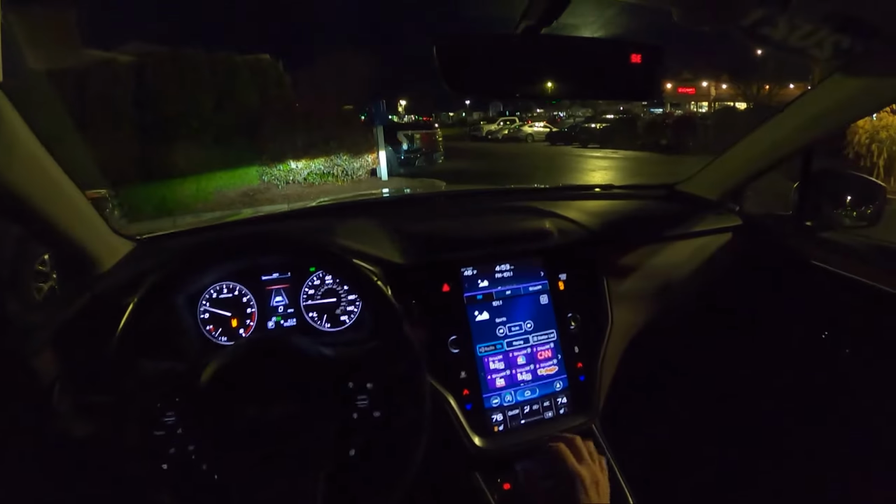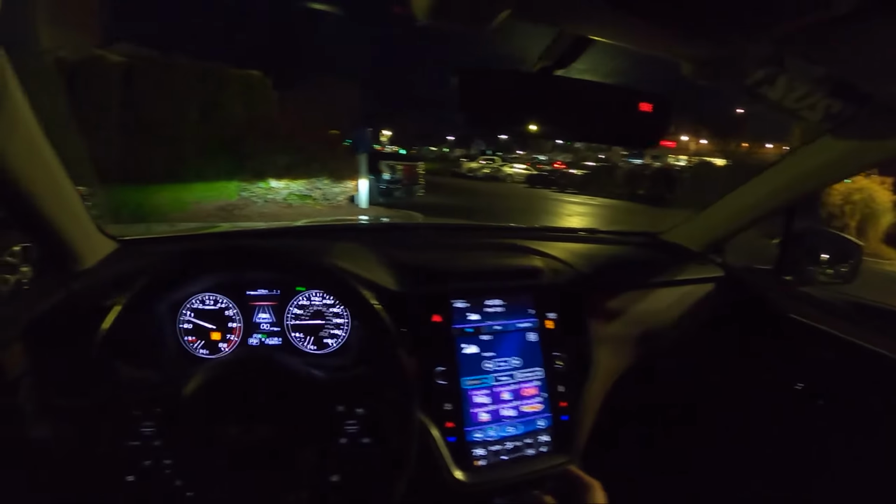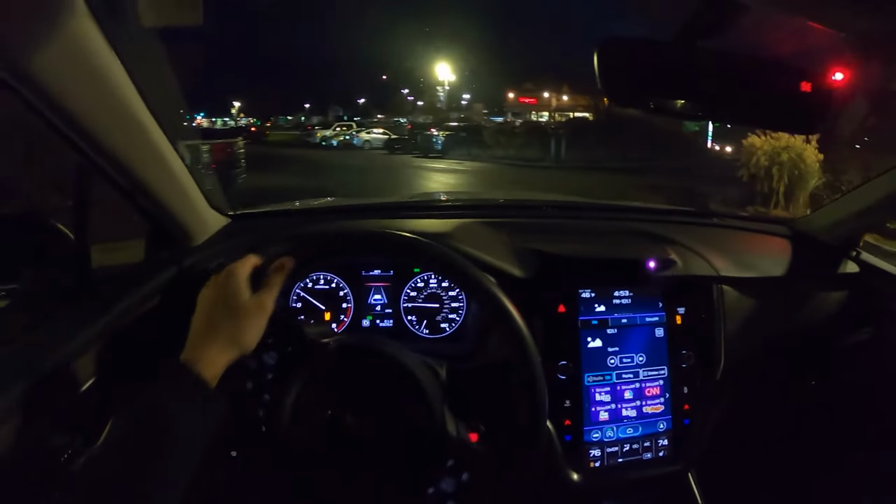So this is going to be a POV night test drive, which I haven't actually done before, so that's going to be pretty cool. And yeah, so first off, you do get blind spot, so in that mirror, at least I could see if anyone was coming.